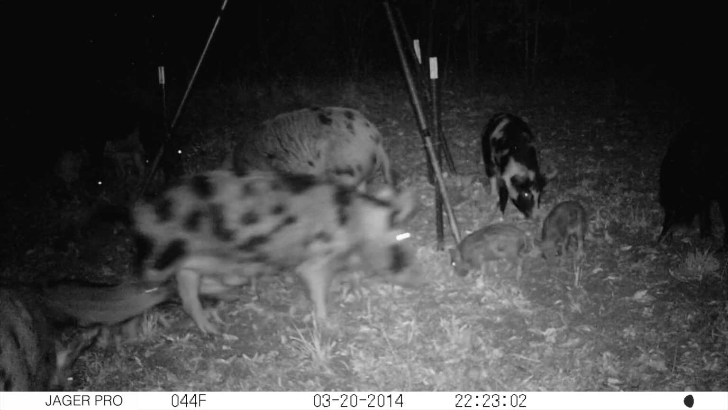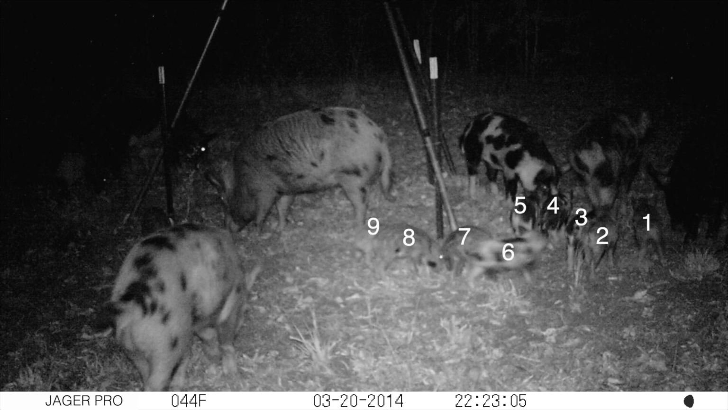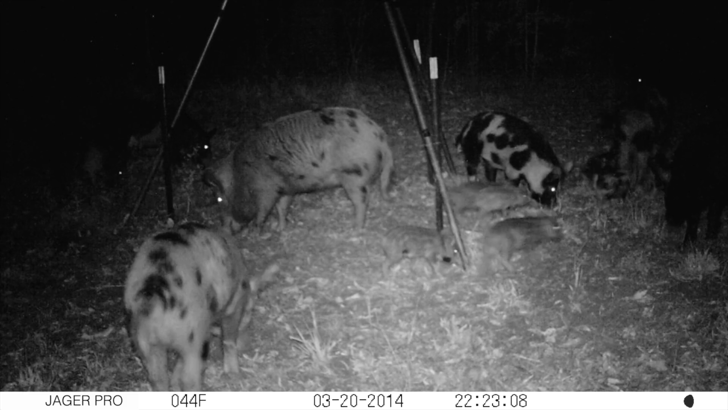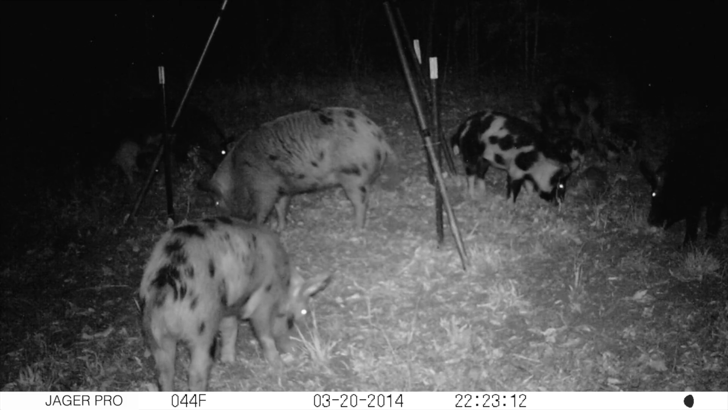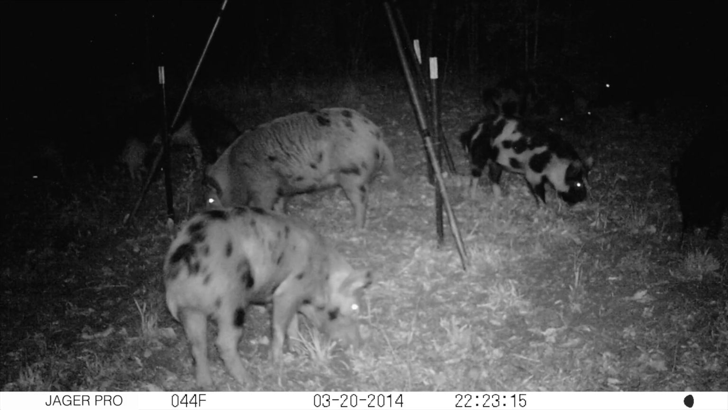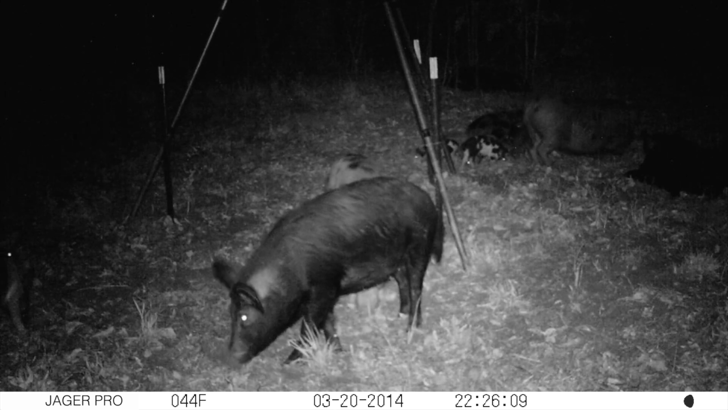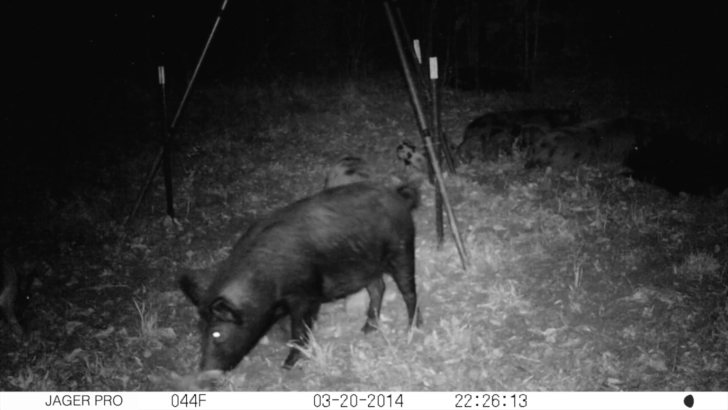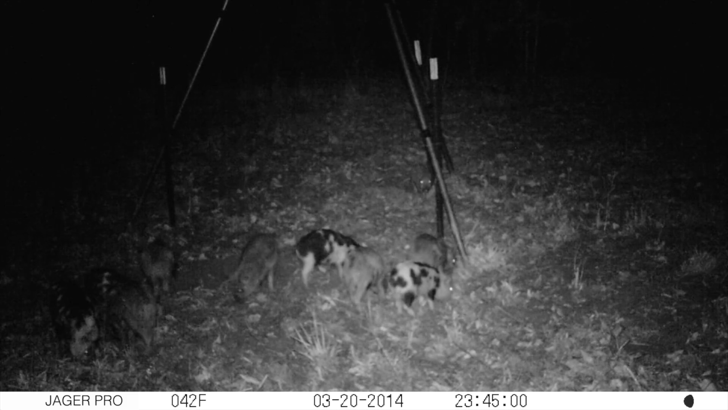Let's count the number of piglets the matriarch is nursing. 1, 2, 3, 4, 5, 6, 7, 8, 9, with number 10 under the feeder leg. This is a large litter for a sow in the wild. The average birth rate is 6 or 7 for sows, and only 3 or 4 piglets during their first litter. It is always a good sign when a sounder feels comfortable enough to bed down and sleep at a bait site. Let's verify one more time that there are 10 nursing piglets.